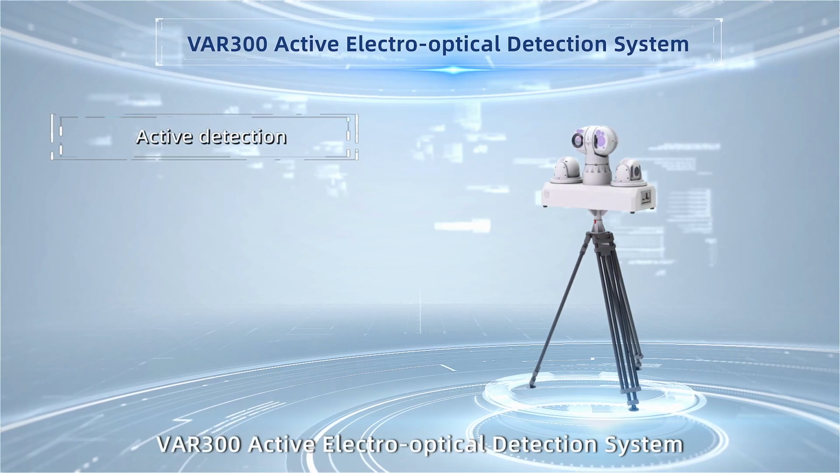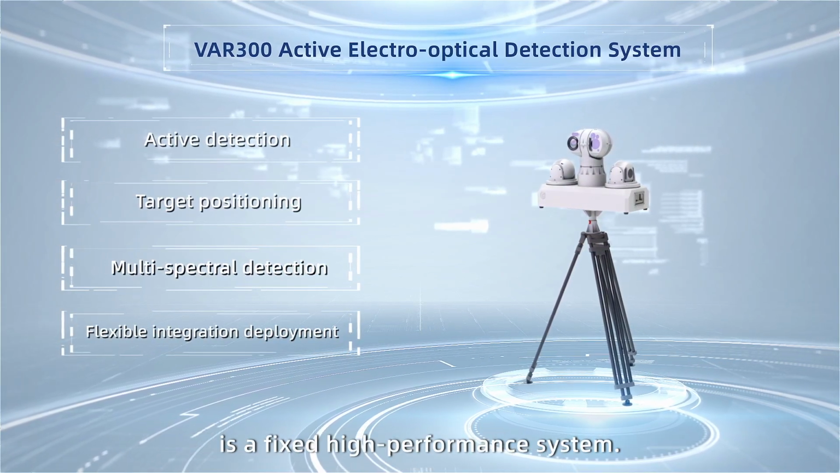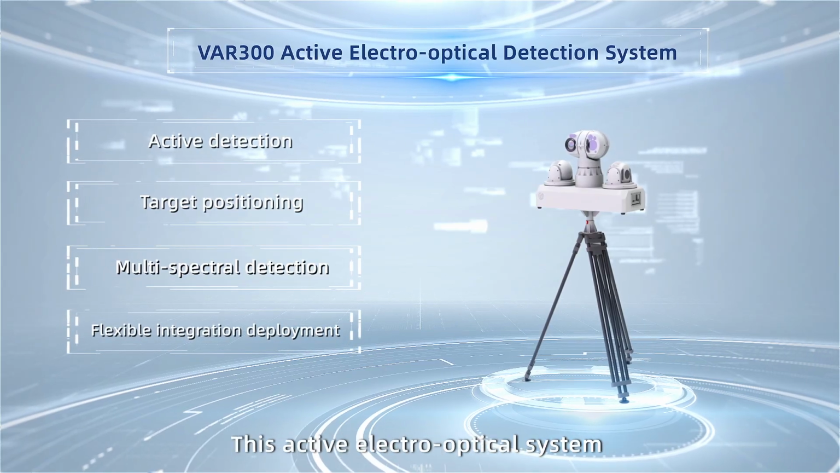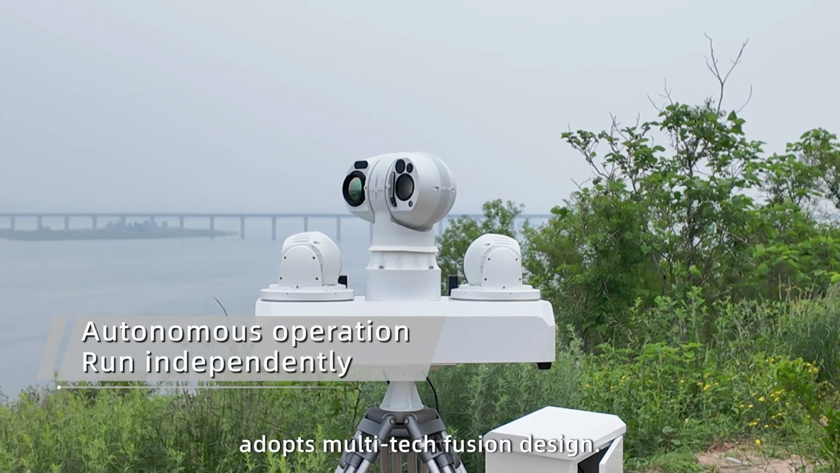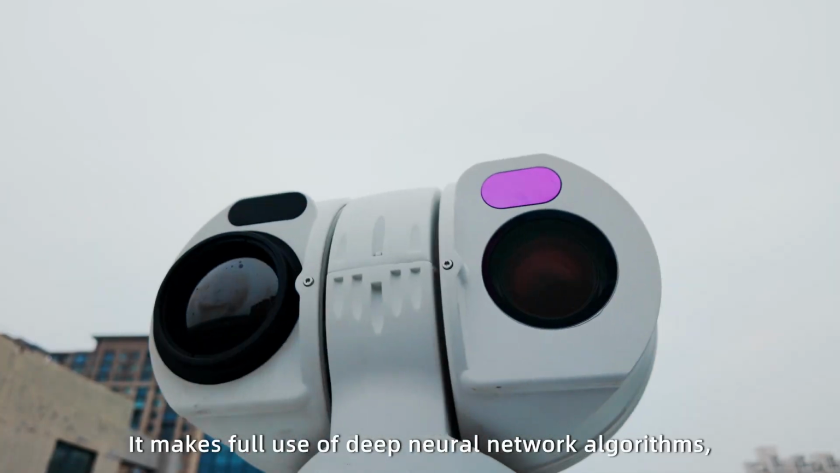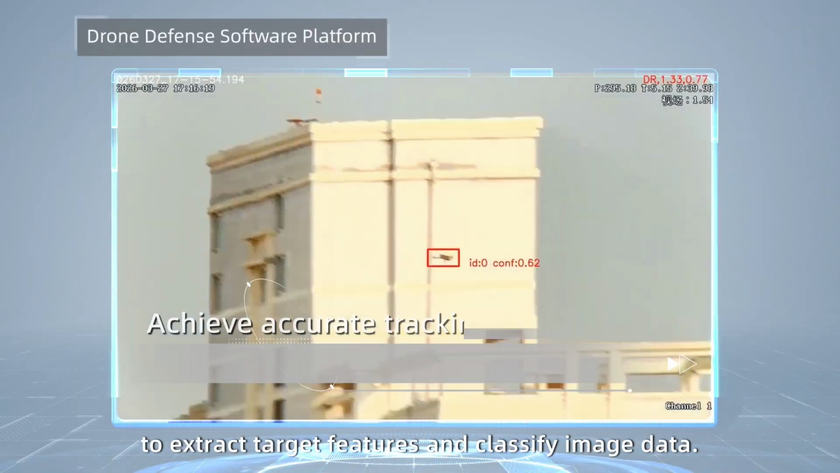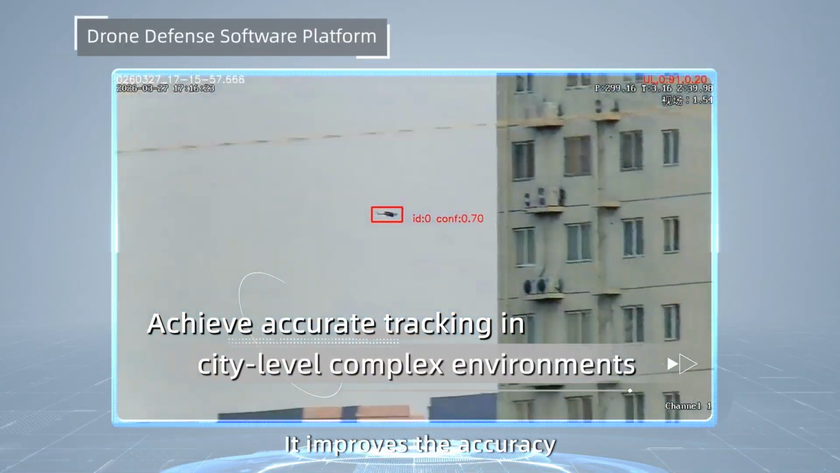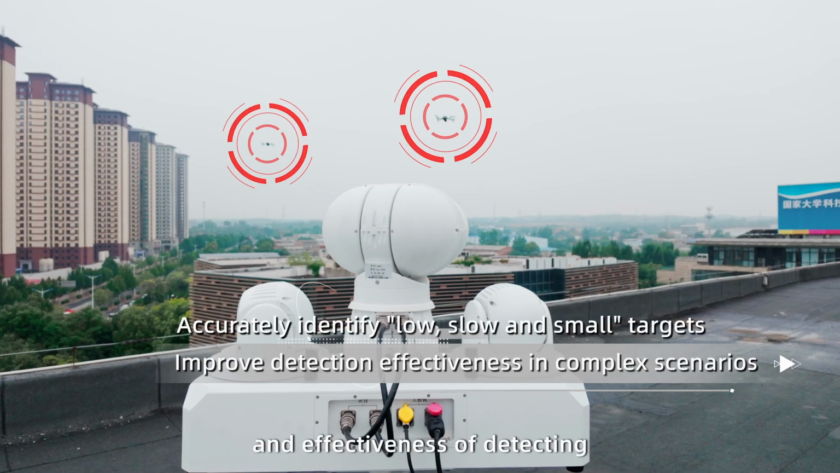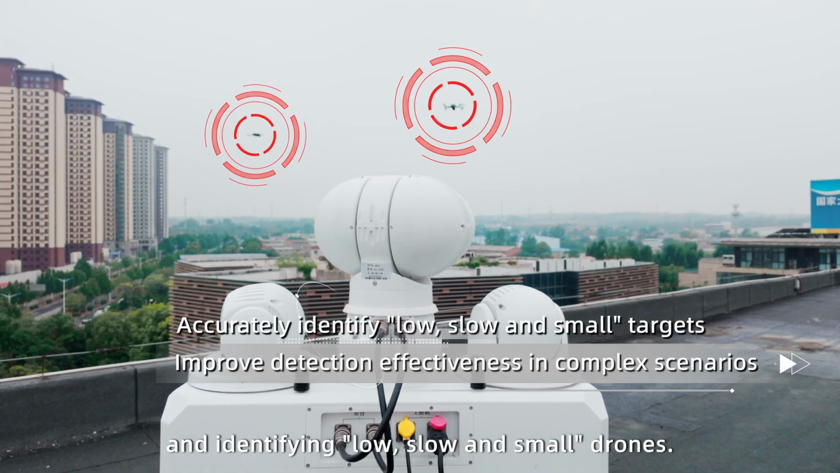VAR 300 Active Electro-Optical Detection System is a fixed high-performance system. This active electro-optical system adopts multi-tech fusion design. It makes full use of deep neural network algorithms to extract target features and classify image data. It improves the accuracy and effectiveness of detecting and identifying low, slow, and small drones.